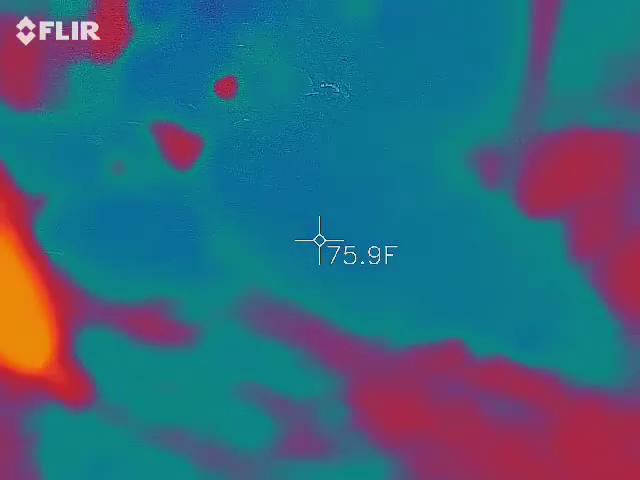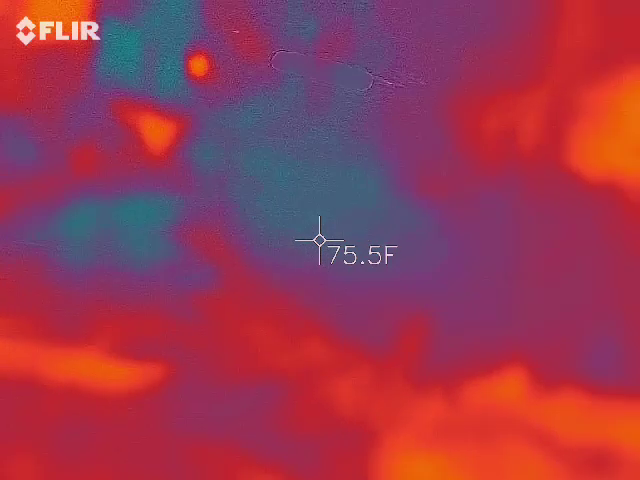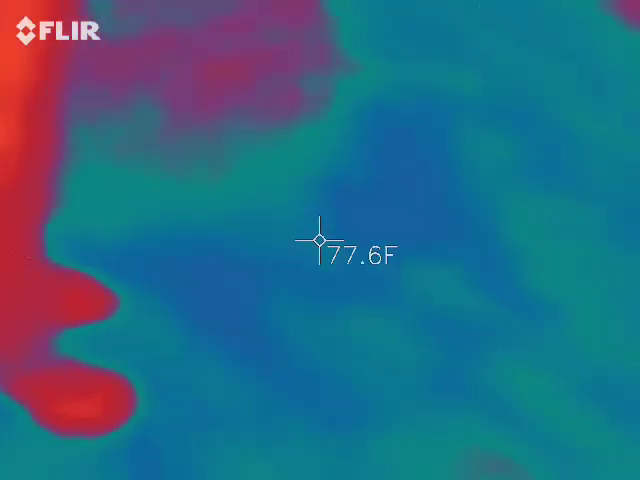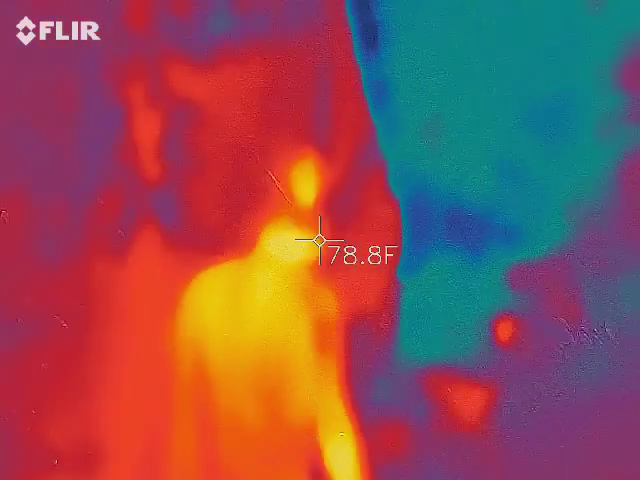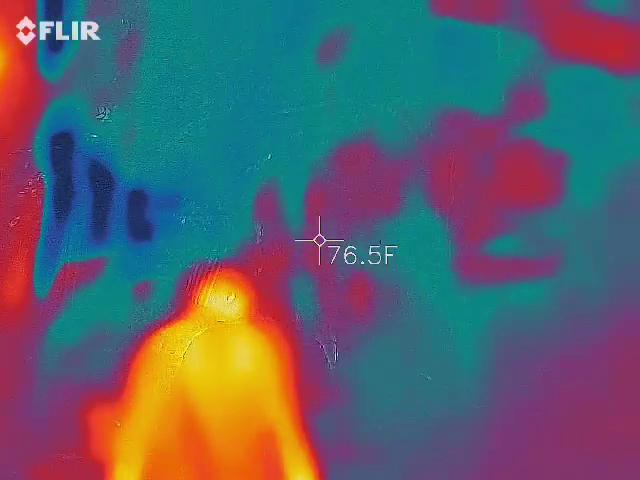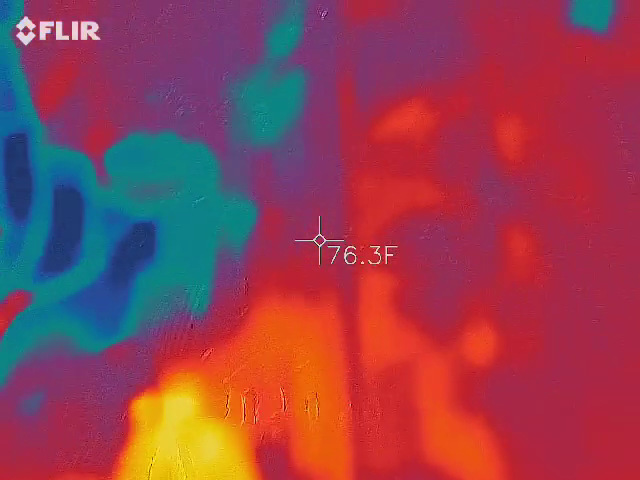Some of the finger swipes start here, and they're going to be all the way through here. So just keep your eyes down, and I'll point out the handprint. There's the start of where the fingerprints start. So I'll keep pointing them out. They're all through here.